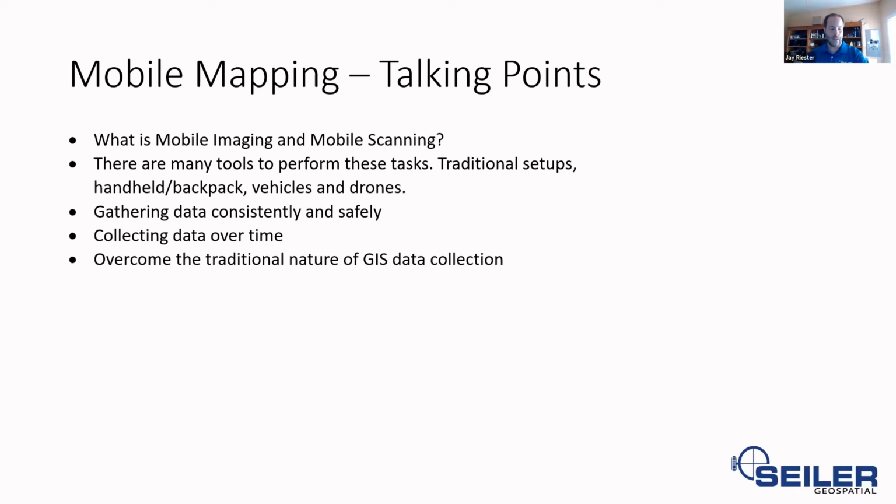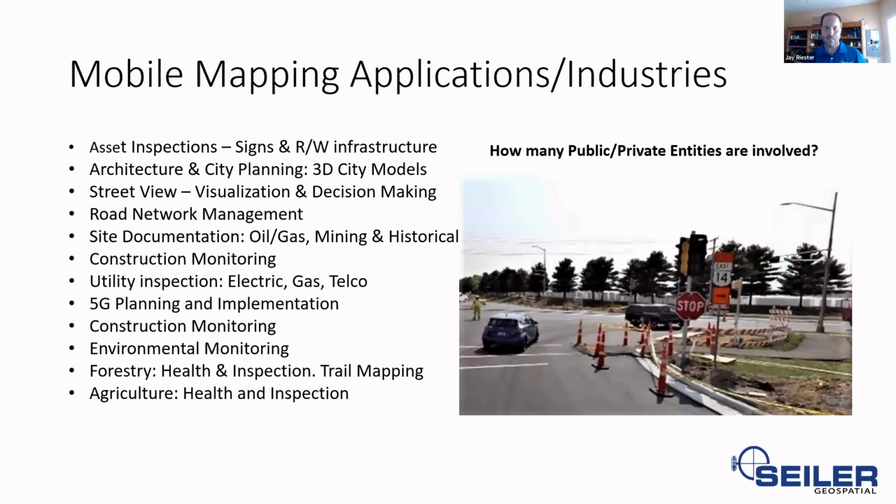Collection over time, like Larry mentioned too. This can slow down a GIS database as far as what is current and what is not. And then just overall overcoming traditional nature of GIS data collection by putting boots on the ground, so to speak. Now, granted, you still have to put boots on the ground because when you do talk about mobile mapping, mobile scanning, mobile imaging, you can't see everything all the time, but you can sure see a lot. And we'll talk about that here coming up.